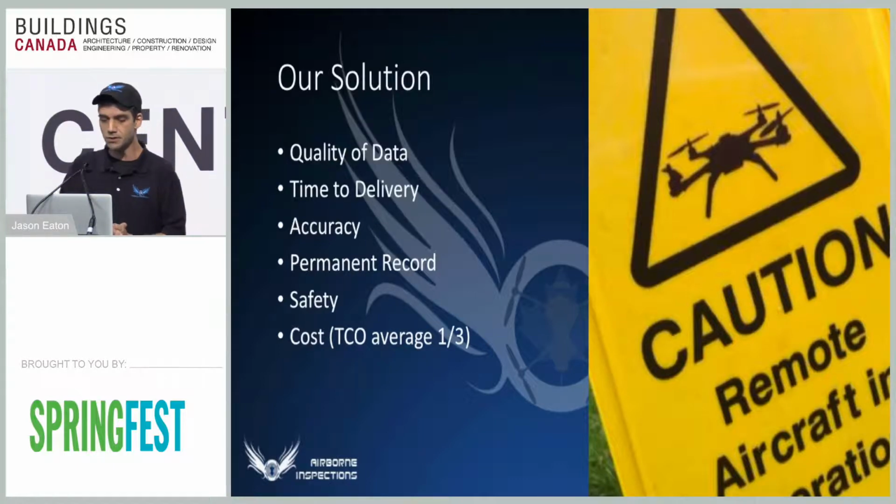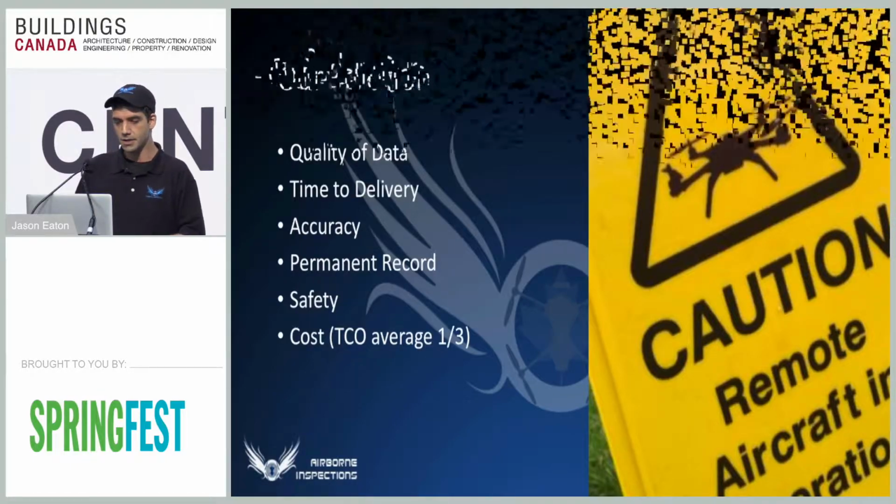And so far as cost goes, we're generally around 1/3 of what it would cost you to actually hire a swing stage and do a traditional inspection that way. So say if your swing stage is going to cost you about $30,000, we'll probably get in there anywhere from the $7,000 to $10,000 range and have your data to you so much faster.